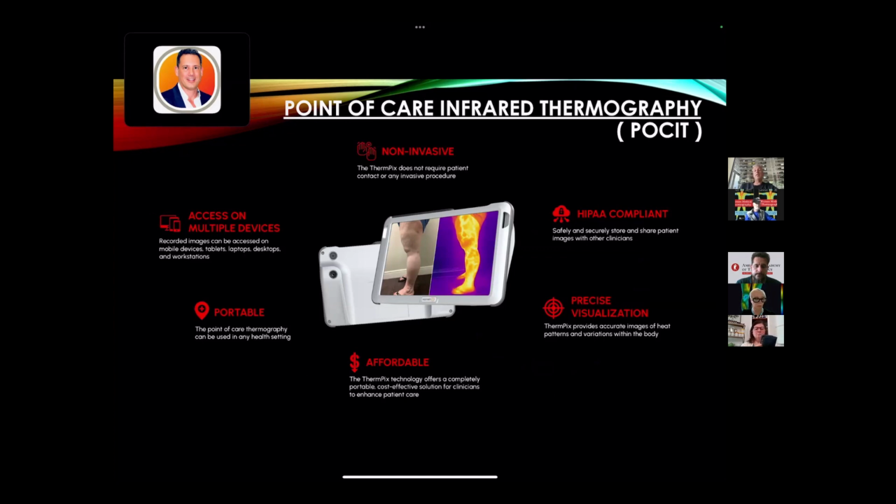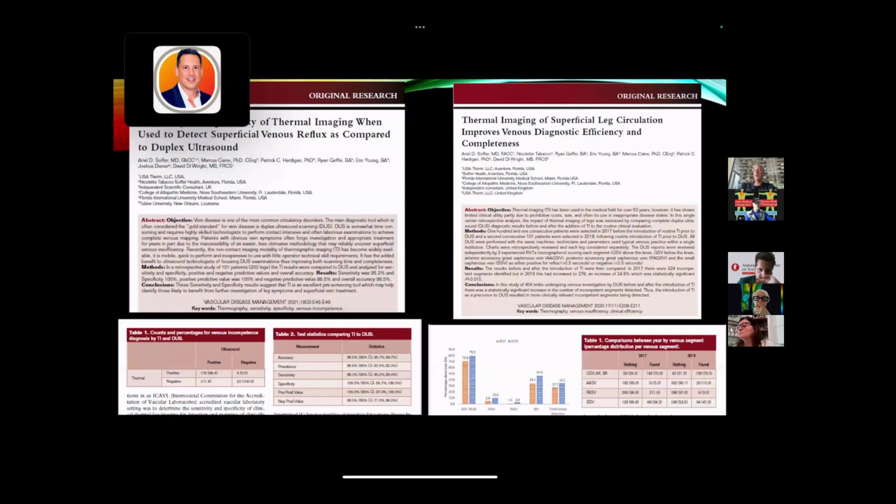So you need something non-invasive. It's got to be HIPAA compliant in the US, and of course in Brazil they have their version. Many other countries do. Portable, and it's got to connect with devices, whether it's regular computers or EMRs, PACS systems. Those are the kind of things we want to have, and that's what ThermPix by USA Therm has developed and now has FDA cleared. We did some studies, we published them, many of you are familiar with this. These were sort of landmark studies done a few years ago by myself and David Wright and some biostatisticians out of a couple of well-known universities, basically showing the sensitivity and specificity would make it the absolute best screening tool around.